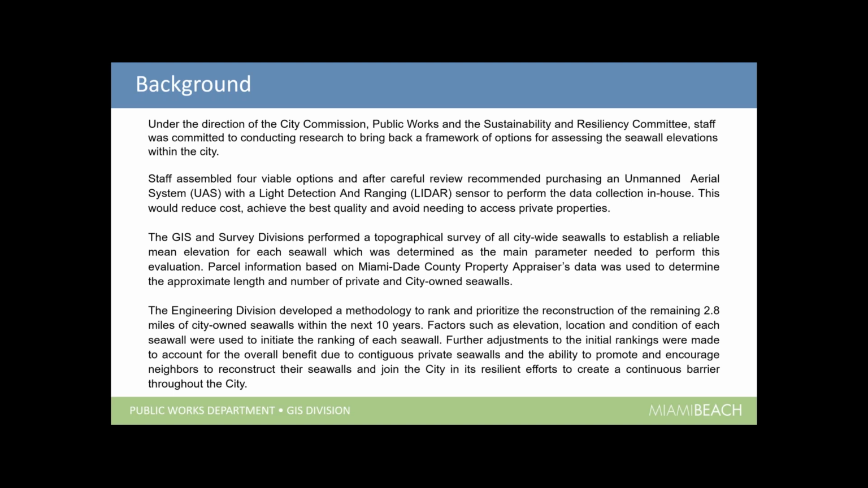We also incorporated the property appraiser's data for all the parcel information to verify the lengths of the seawalls, and to also identify which are the private and city-owned seawalls. Then we took all that information, and together with engineering, we developed a methodology to rank and prioritize the reconstruction of the remaining 2.8 miles of seawalls, to do it all within the next 10 years.